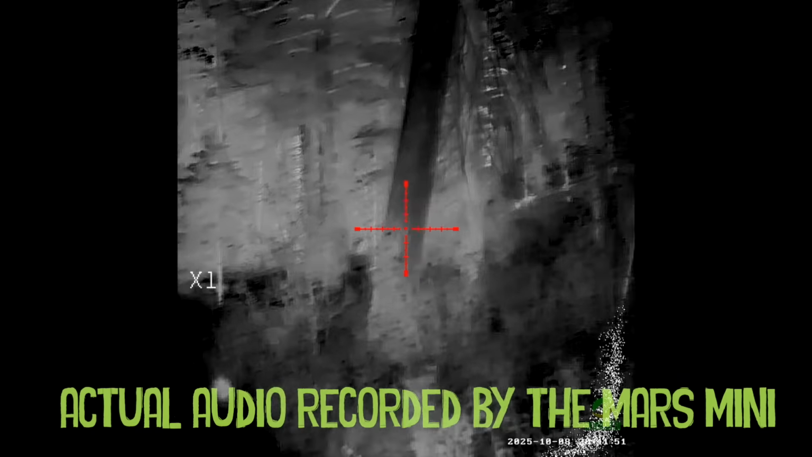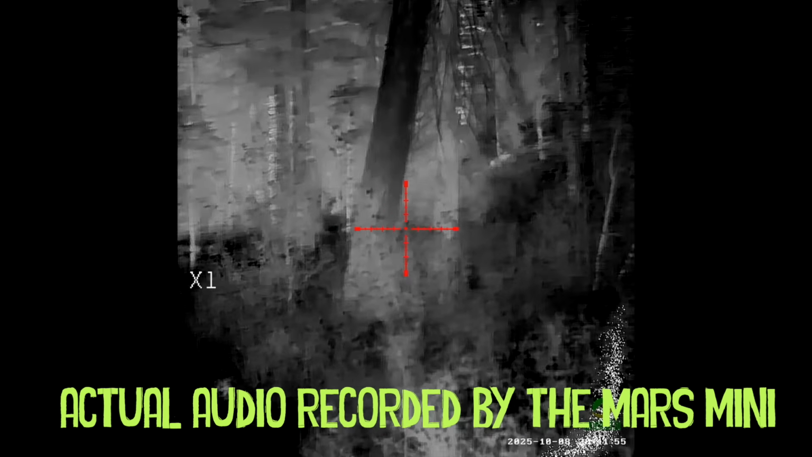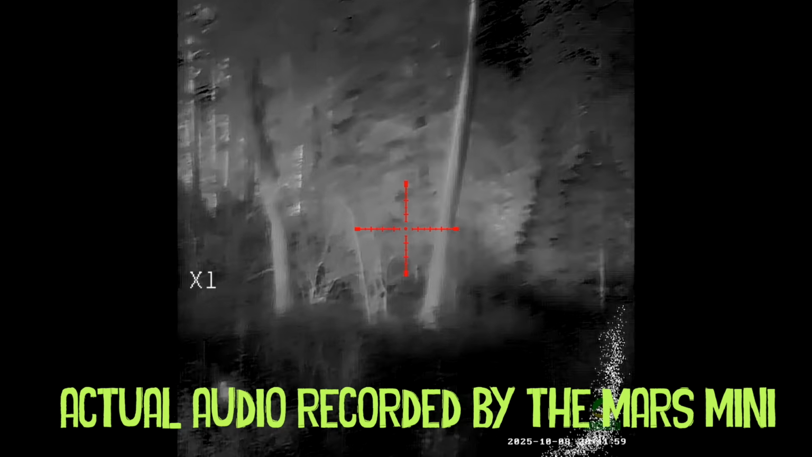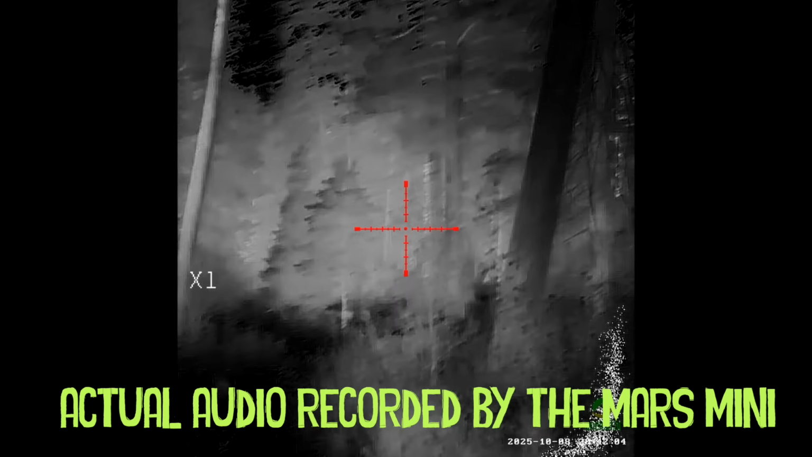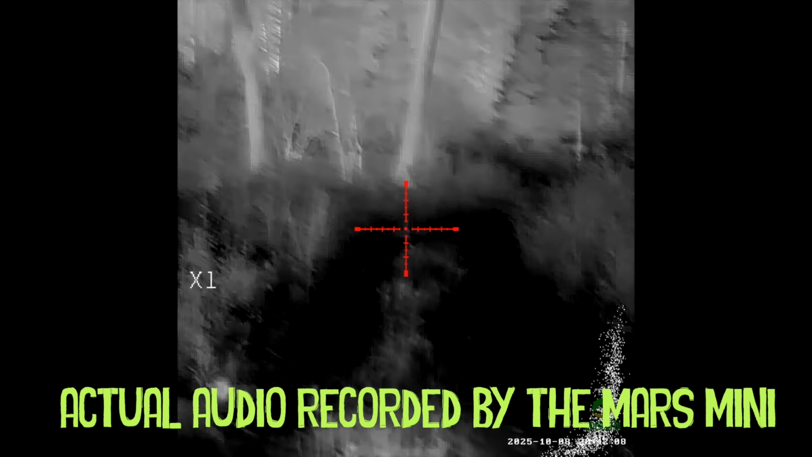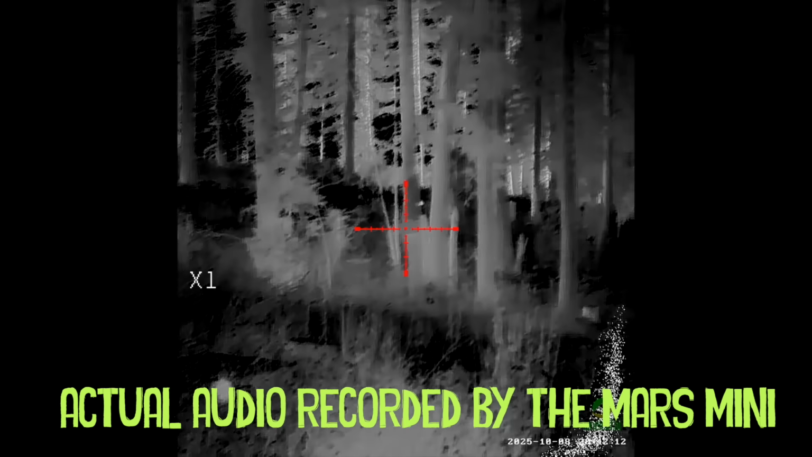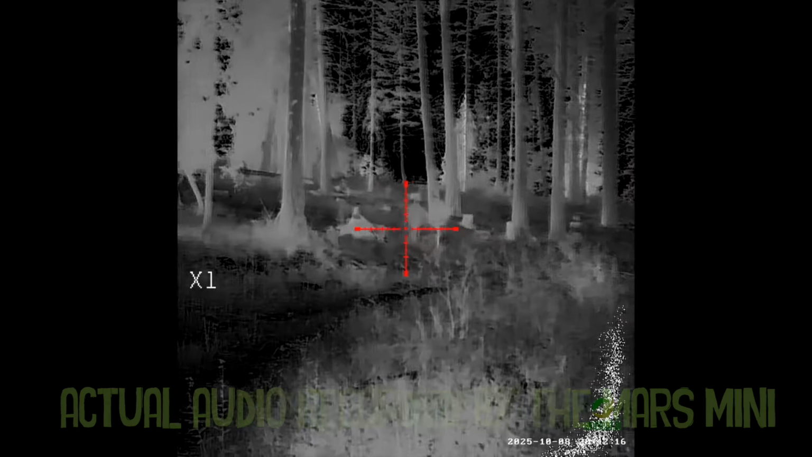Now, as I scan these woods here, you are hearing the actual onboard audio through the Mars Mini. I've got this thing extended out here at about arm's length, so let's say it's about 18 inches away from my face. You're hearing the onboard audio recorded onto the Mars Mini as it records video. Again, it blows me away that all these features of the bigger thermal devices are packed into this little dinky device.